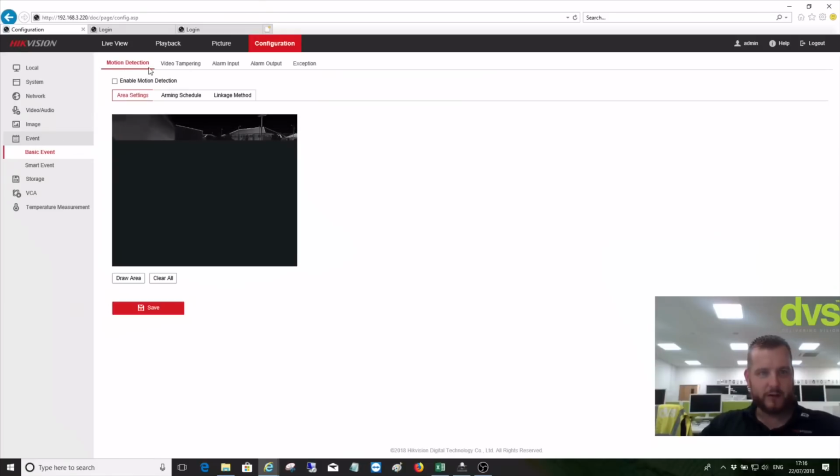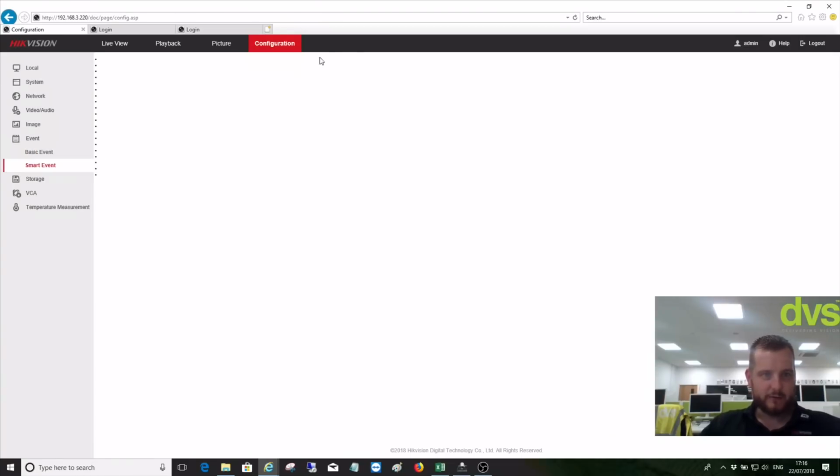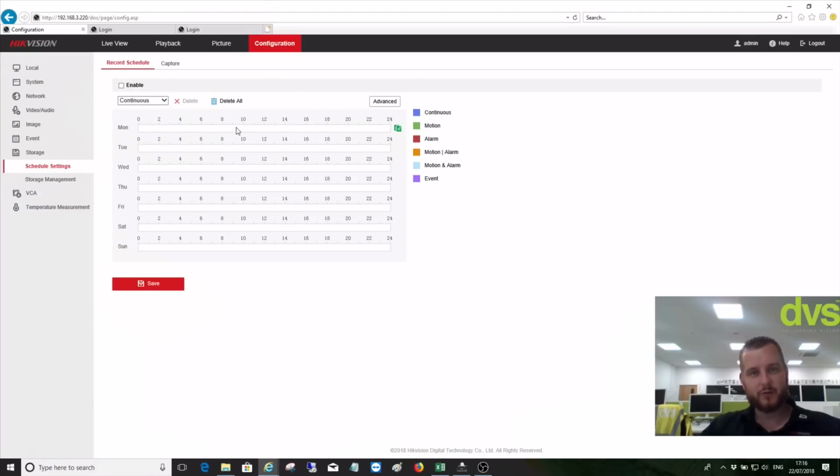So you've got your events, you've got your motion, video tampering, alarm input, alarm output, and exception. I don't use motion detection on thermals. I'll use the VCA. You've got your smart events there, audio exception and sudden scene change. Storage events for your SD card, your onboard storage and capture.